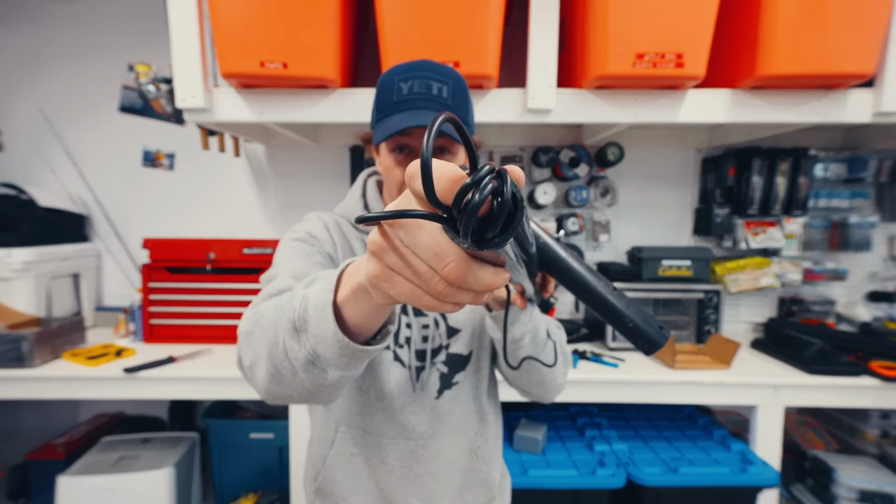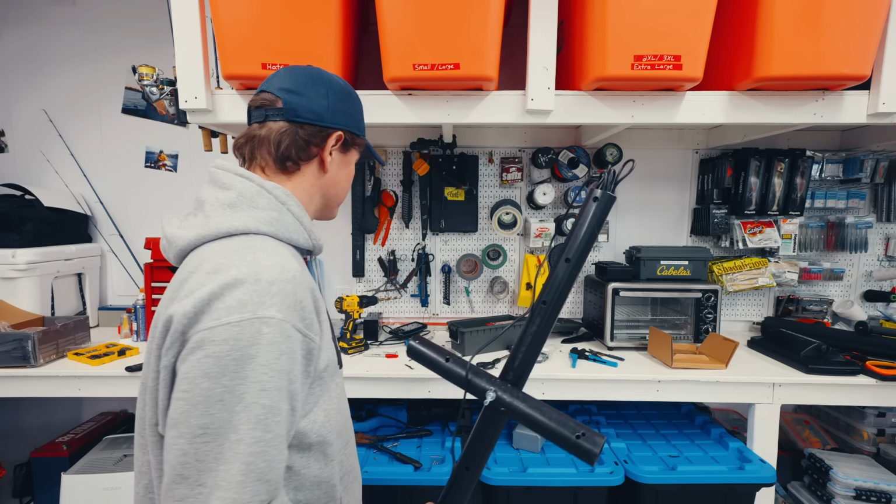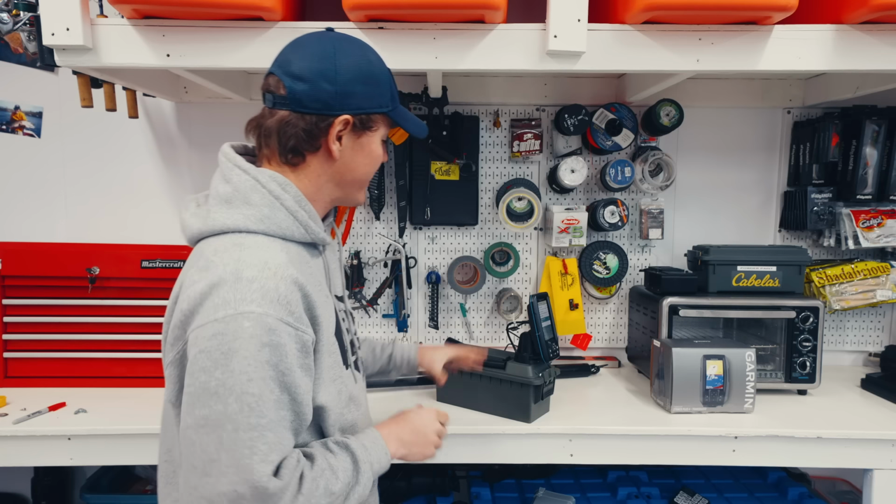I just stuffed the rest of the cord in the end there. I can pull a little more out when I need. We're gonna plug things together here and see how this whole baby looks. All right, the unit is assembled.